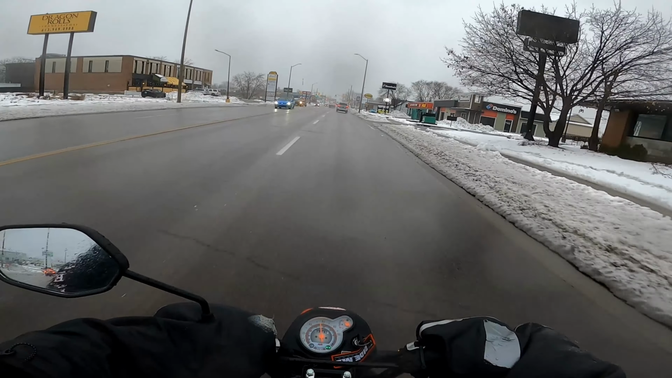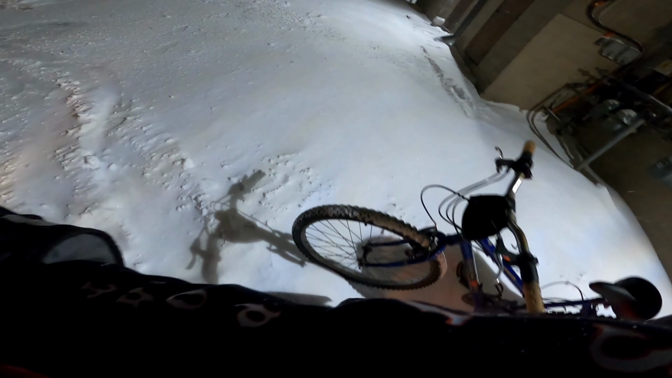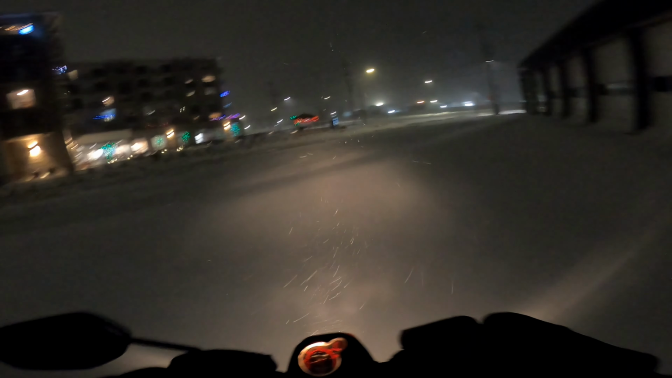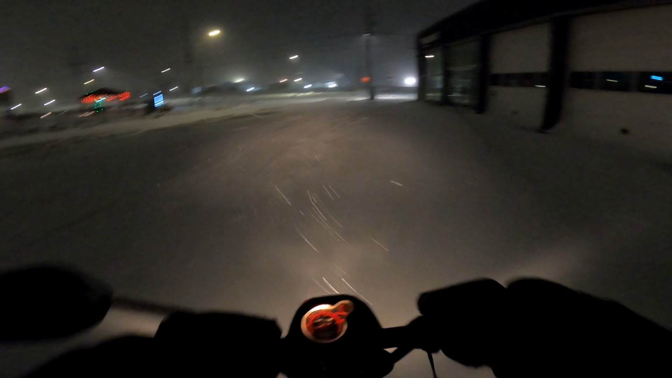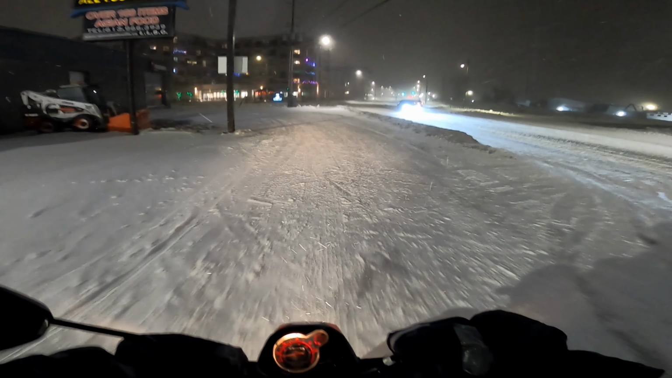So this is snow we're dealing with today, guys. It's a blizzard. Oh god, it's snowy out, guys. Woo! Oh my, look at this snow drift. She's messy out, guys. She's slick too. I'll try to keep the lens clean, that's for sure.